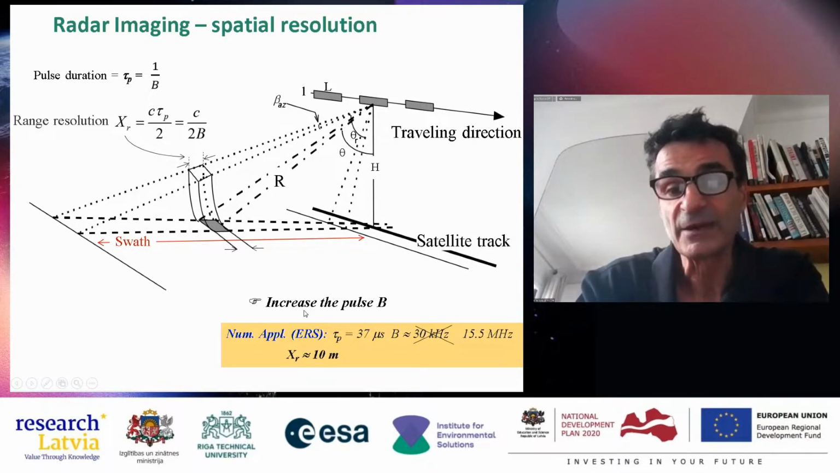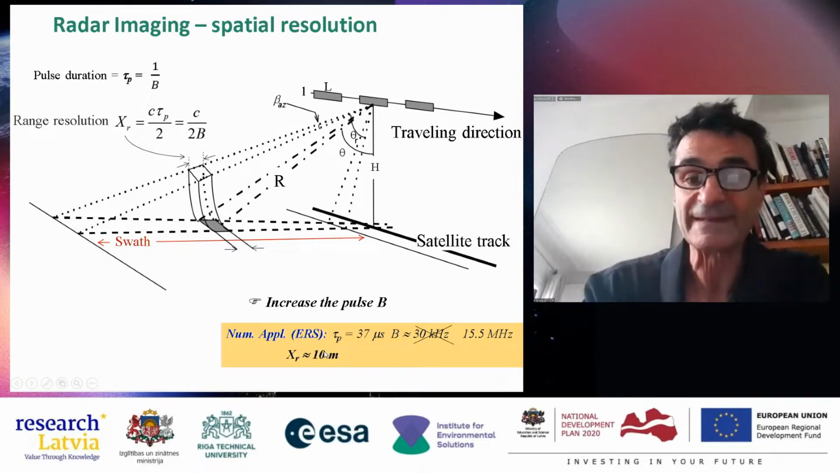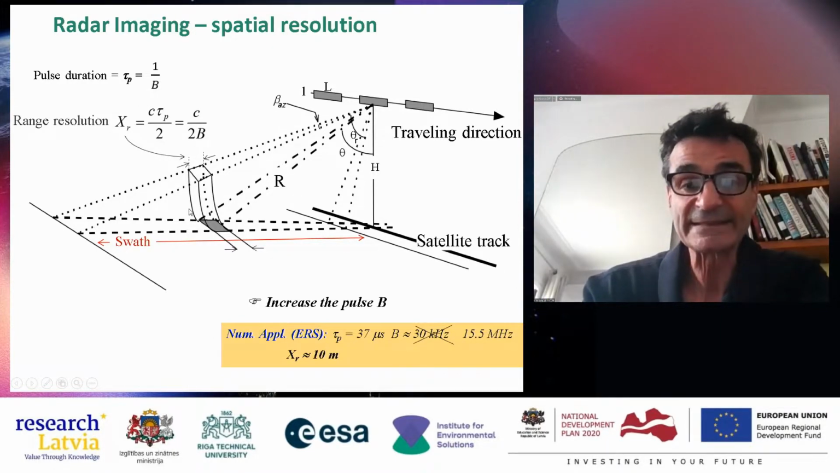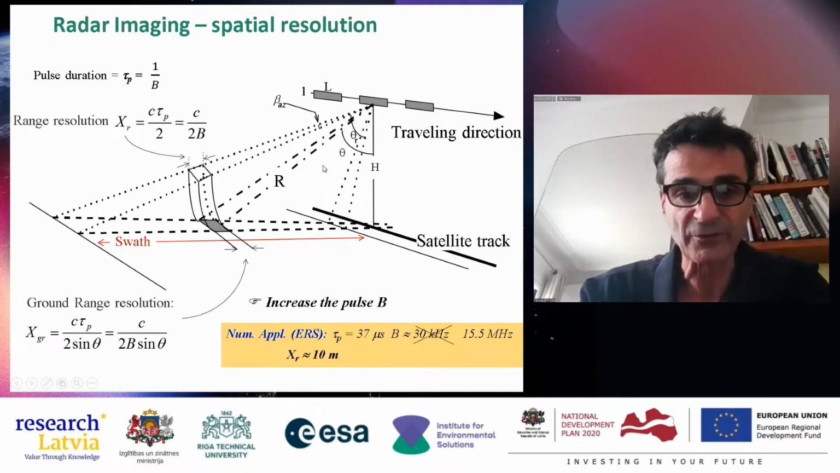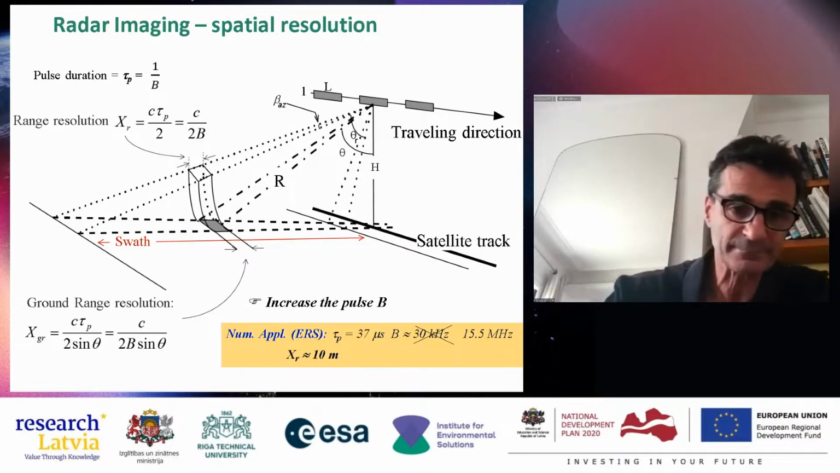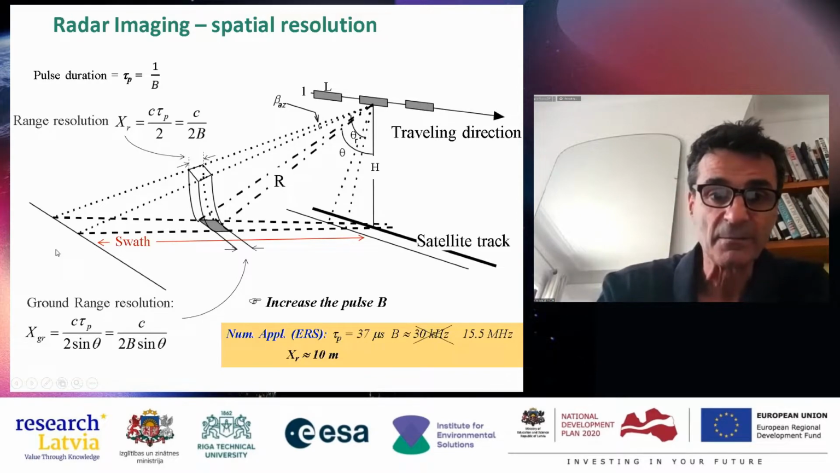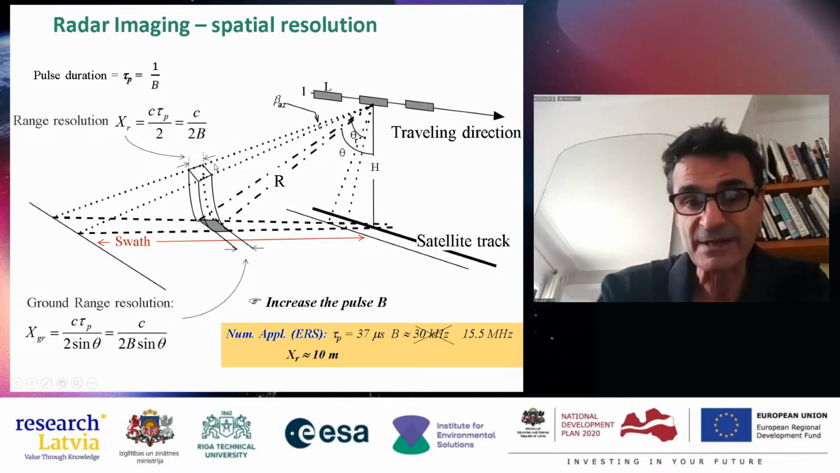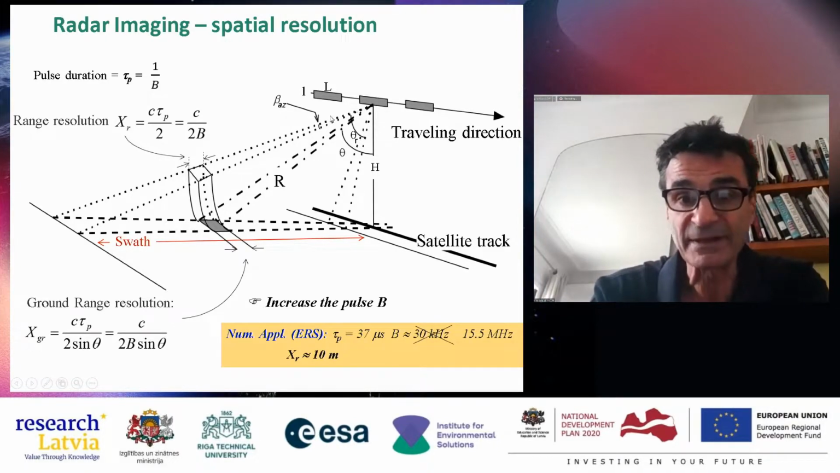In that case, you increase the spatial resolution a lot, to about 10 meters. So 10 meters is okay to observe the surface at local scale. And now this is the range resolution in the natural direction of propagation of a radar, this direction.